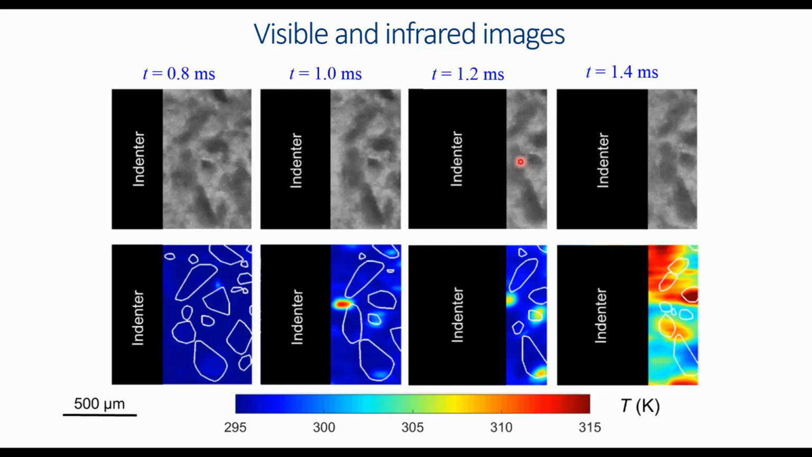For example, a hotspot inside of a grain like this one here and far from interfacial boundaries will most likely result from inelastic deformation, while a hotspot at the boundary here will likely result from frictional dissipation. And note again the temporal resolution here, which is 0.2 milliseconds, highlighting the need for high-speed infrared cameras.